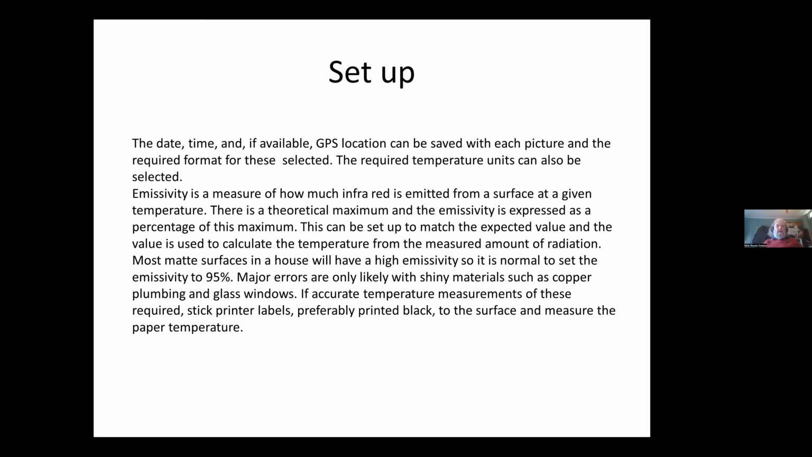The glass has another problem, which is that it reflects, and sometimes you're measuring your own reflection. You can often see on the picture your outline set against the glass. So if you want to measure accurately just the glass itself, put a bit of paper over it and stick it down.